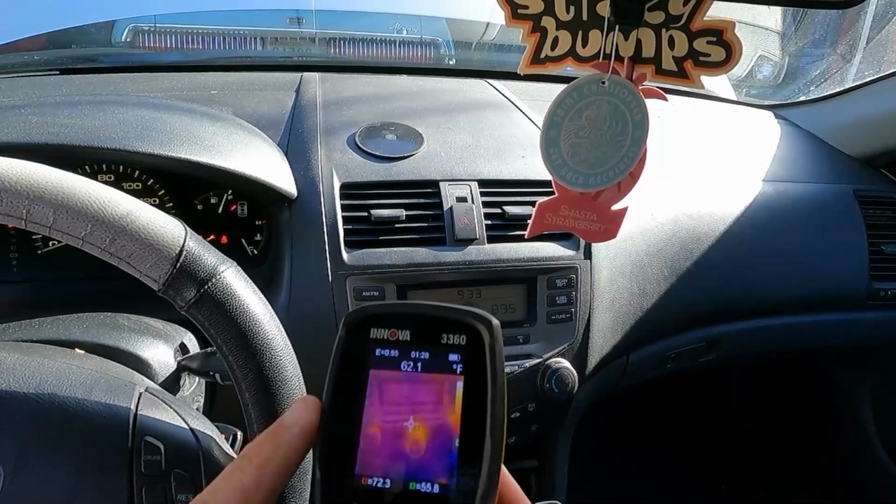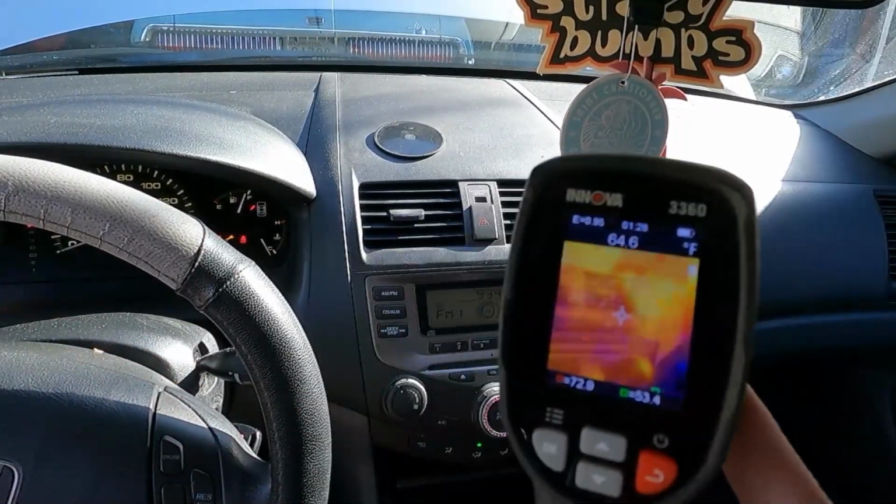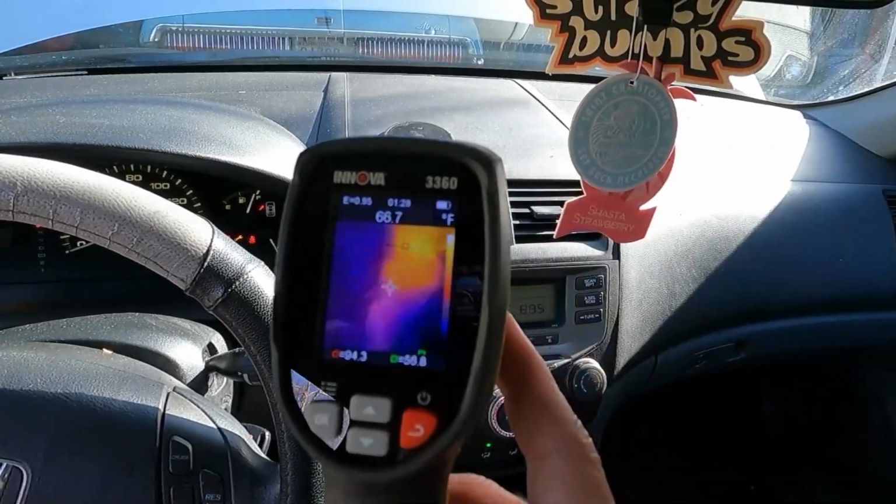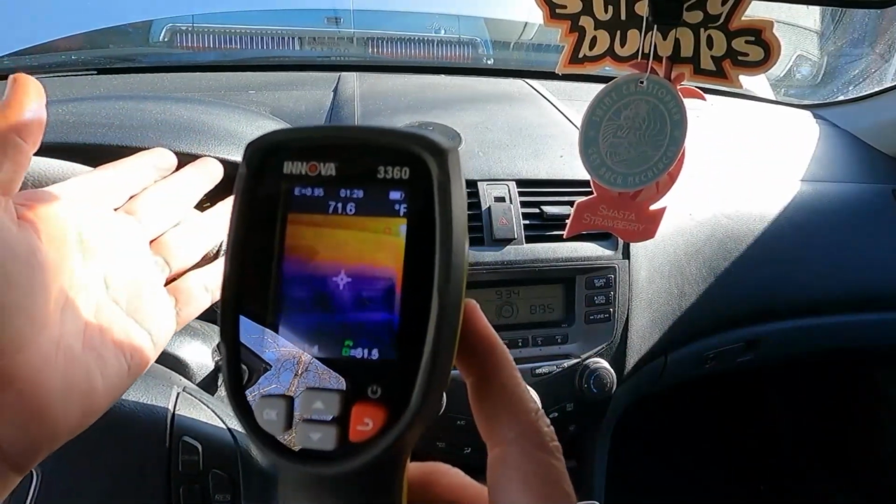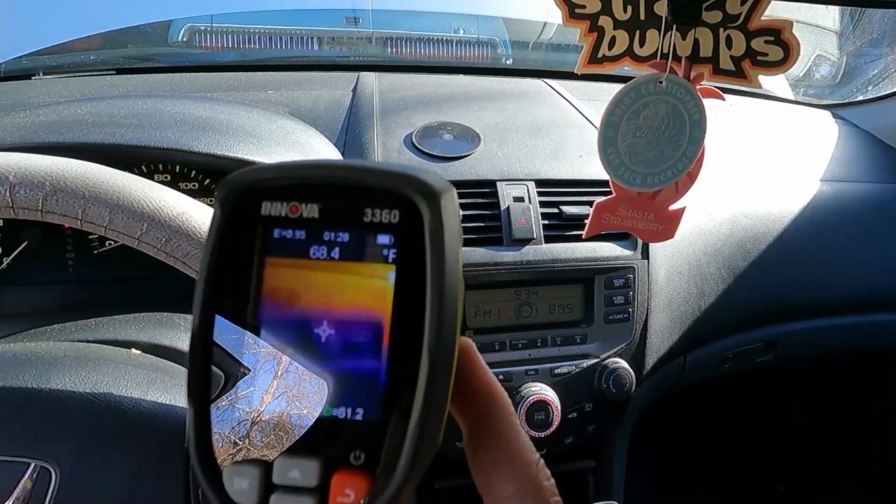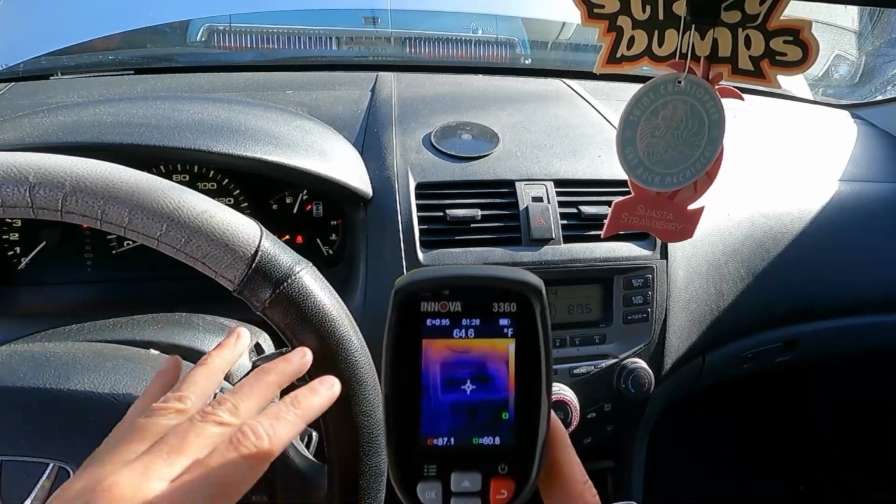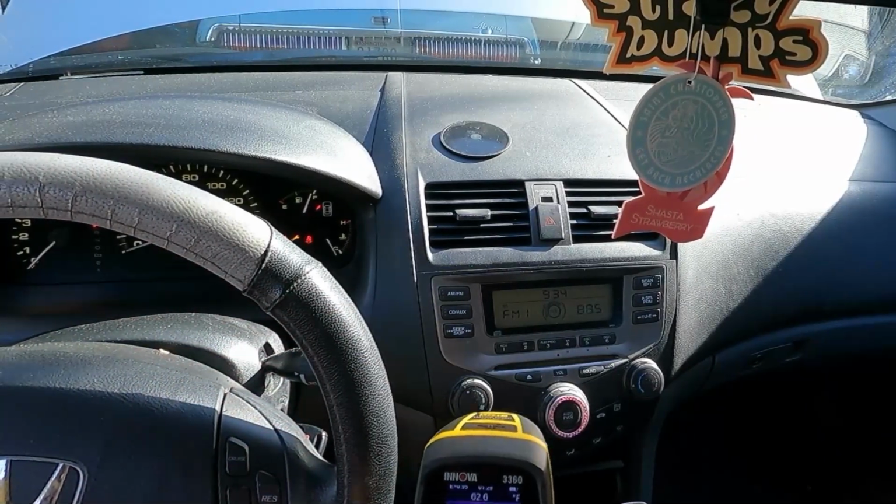Even inside the car, diagnosing issues with your heating and air vents. A lot of times those blend door actuators will go bad, and one side will be cool, one side will be hot, or something like that is just not working properly. This can help you quickly diagnose where the heat is coming out and where it's not coming out. Just remember, in the direct sunlight, you are going to also get that feedback from the infrared reflecting from the sun.